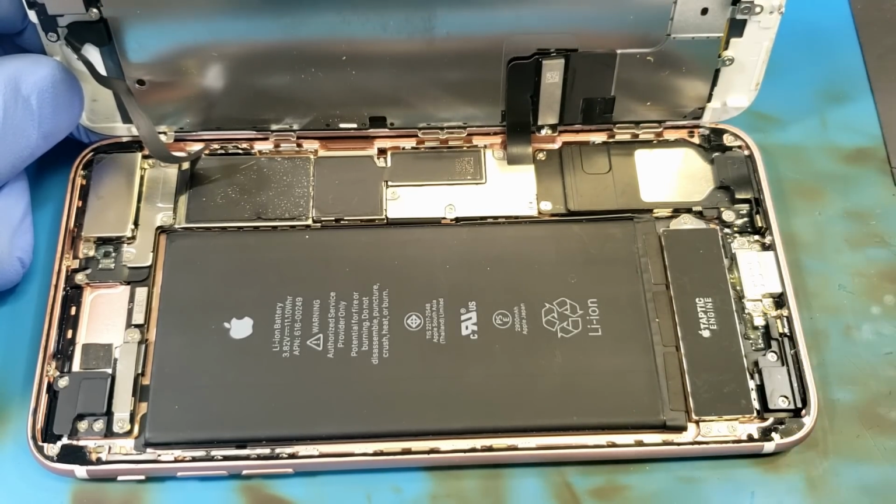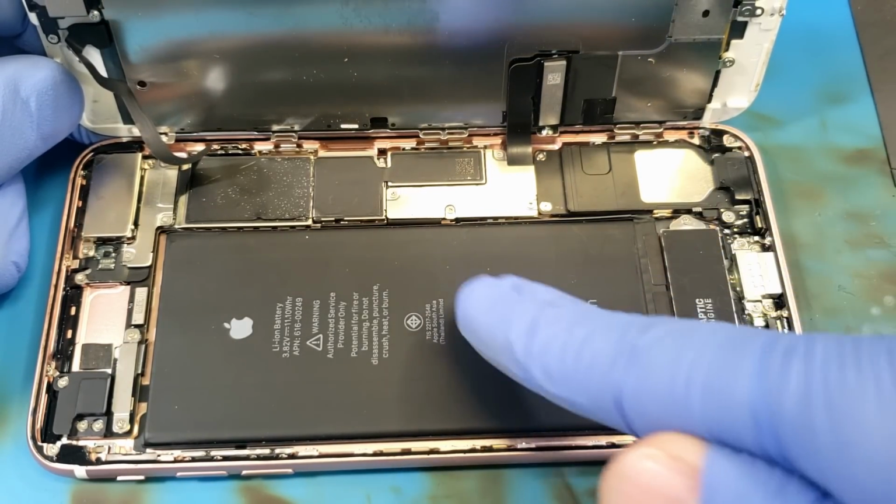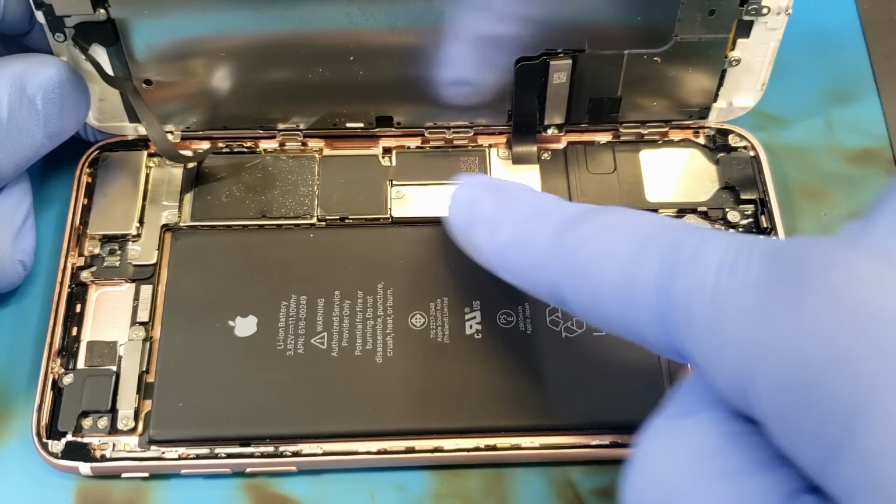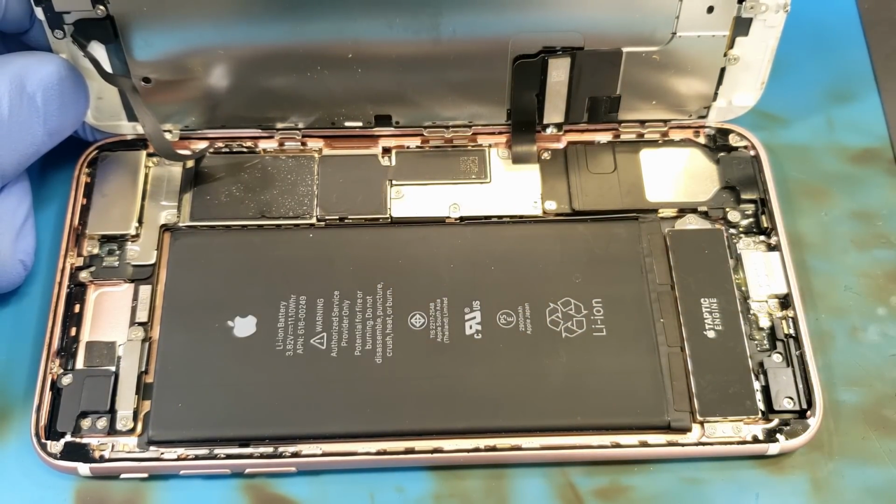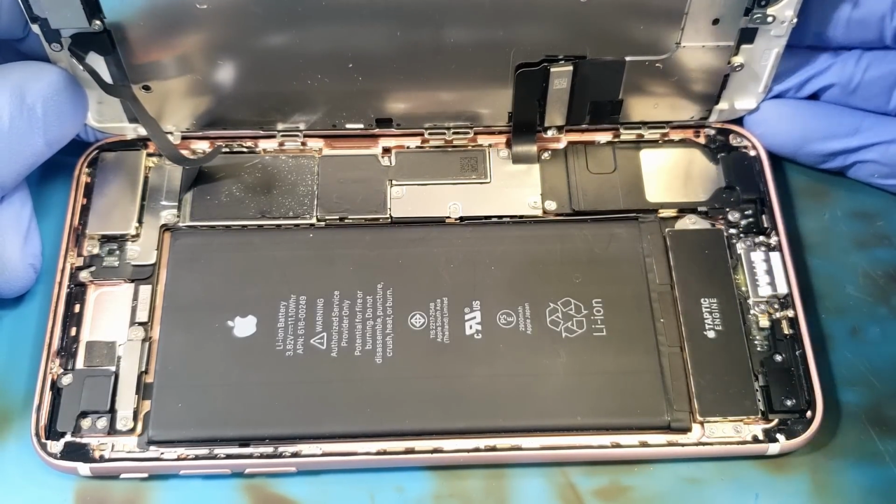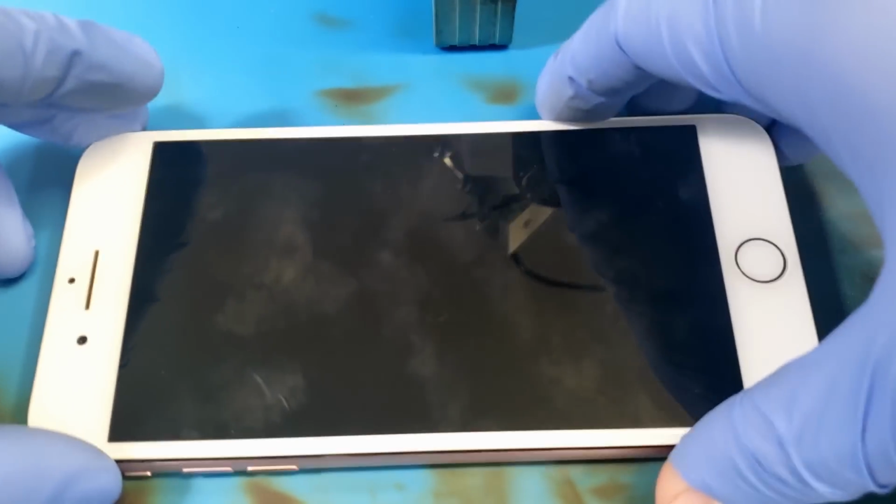So then, there we go. This thing is fully reassembled, with a brand spanking new adhesive gasket. I have replaced the missing bottom shield because I don't want that battery connector coming loose during shipping and then them getting the phone back and it looping and looping and looping, and then they wind up losing data because of really dumb things. And we're going to seal this thing right on up.